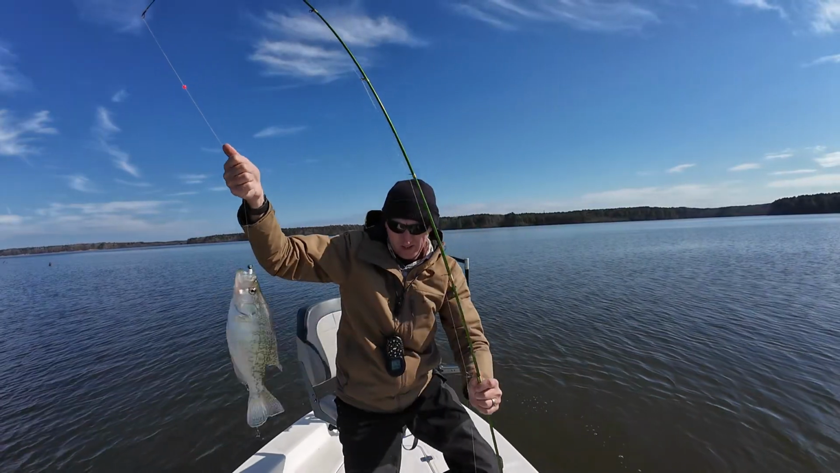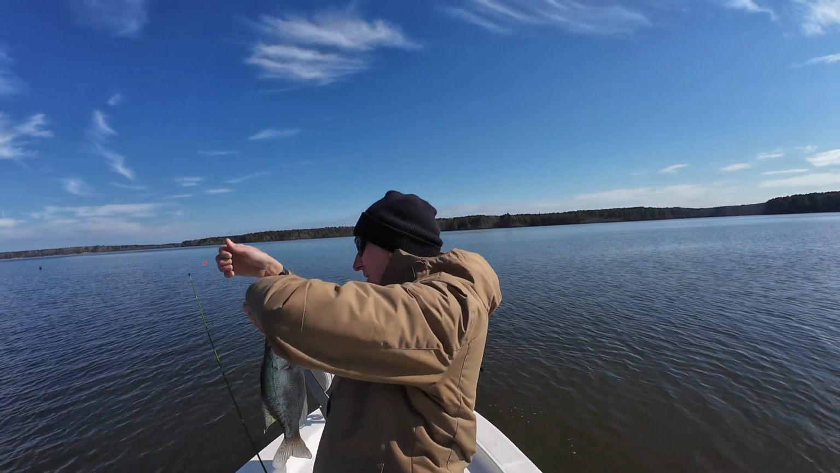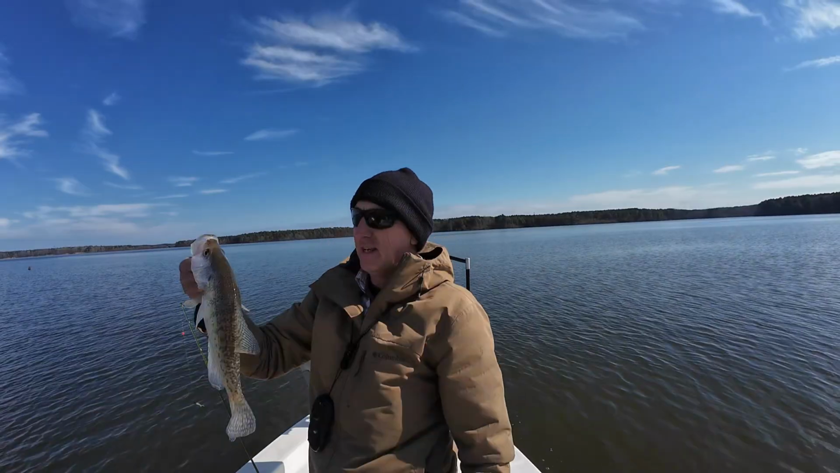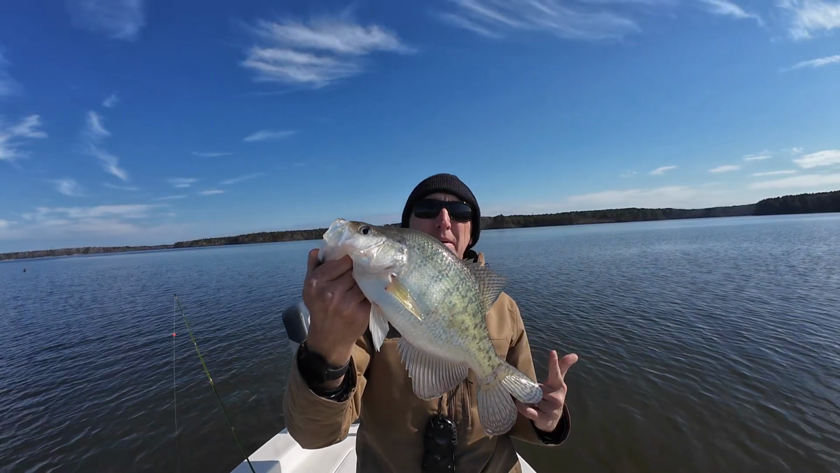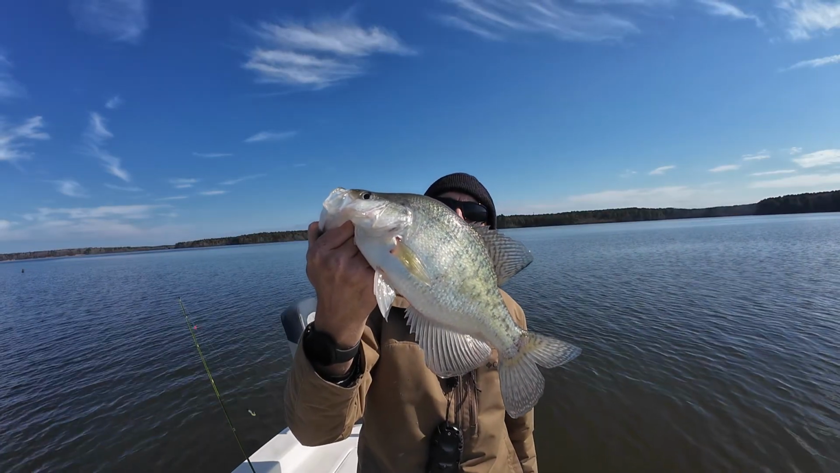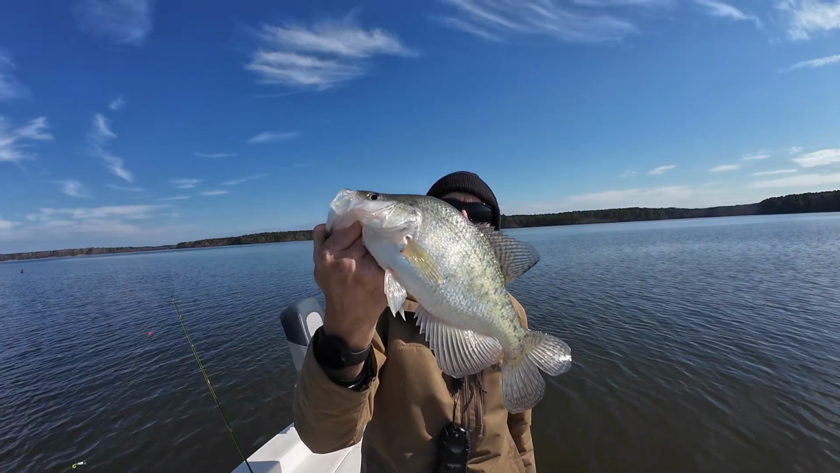Nice white crappie. He hit it that first time. And then I missed him. But then he came back and hit it again. Man, will a crappie hit a bait twice? The answer is yes. Don't see it a lot, but yes, they will. That's a good fish right there, y'all.